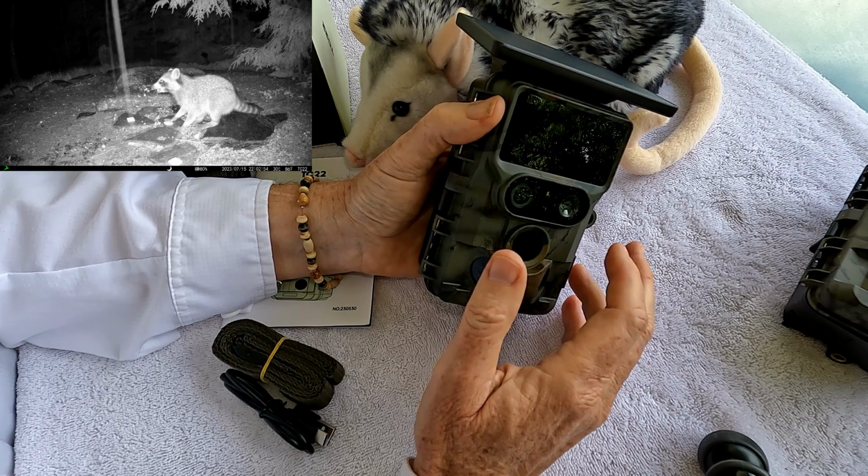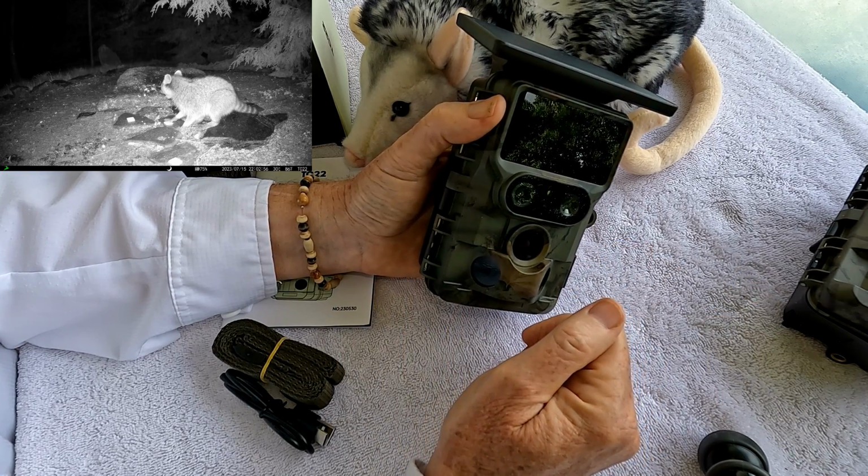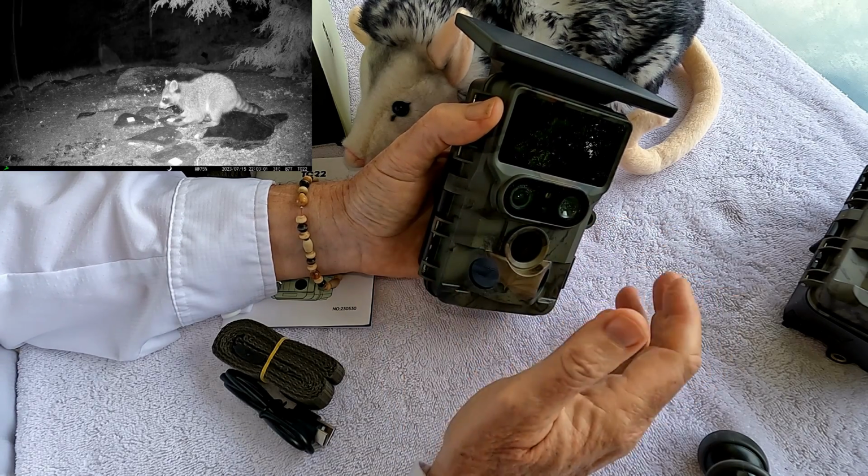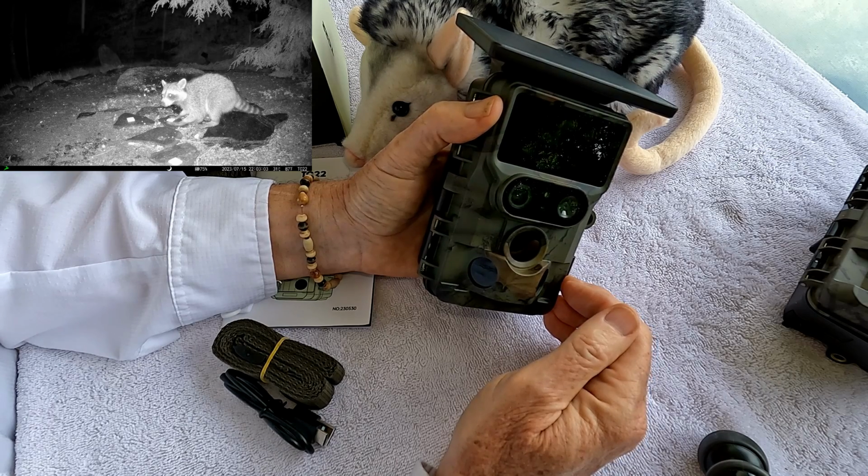In a lot of cases, I'm shooting birds and animals up close, and especially at night. If you're filming too close, you can overexpose your subject and get just a washed out video.